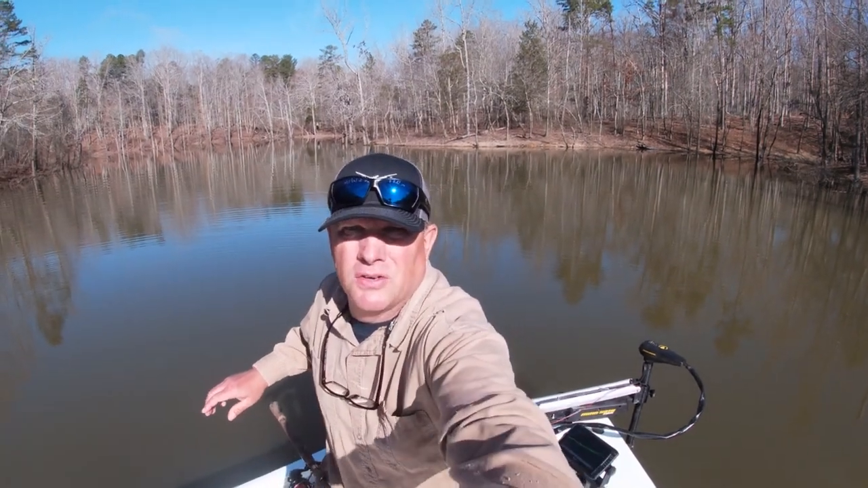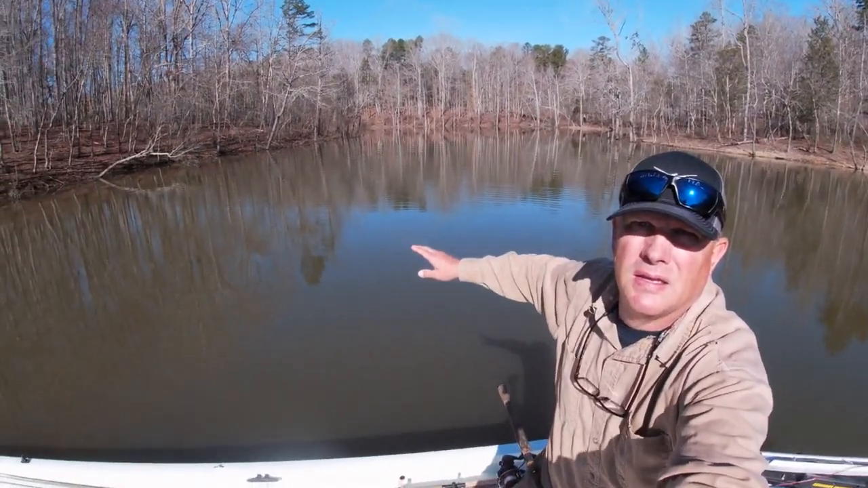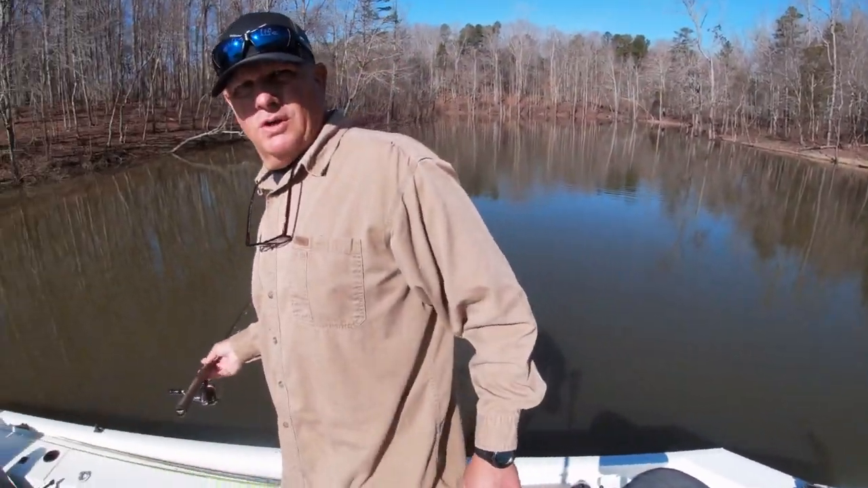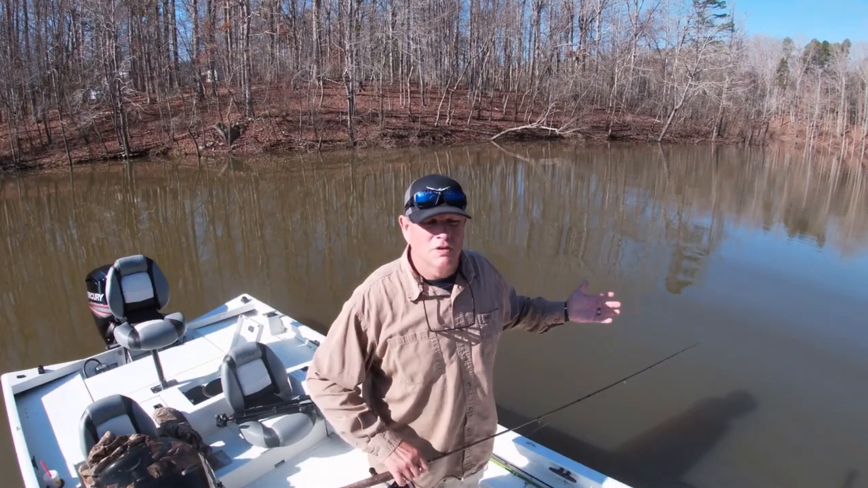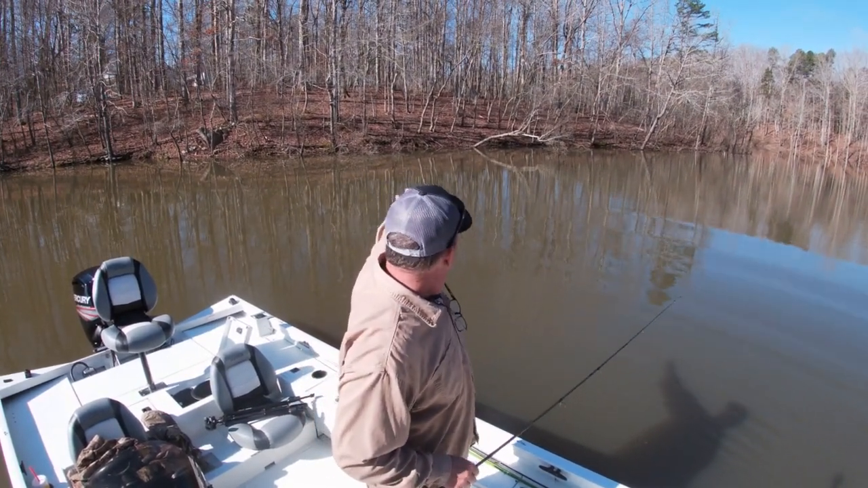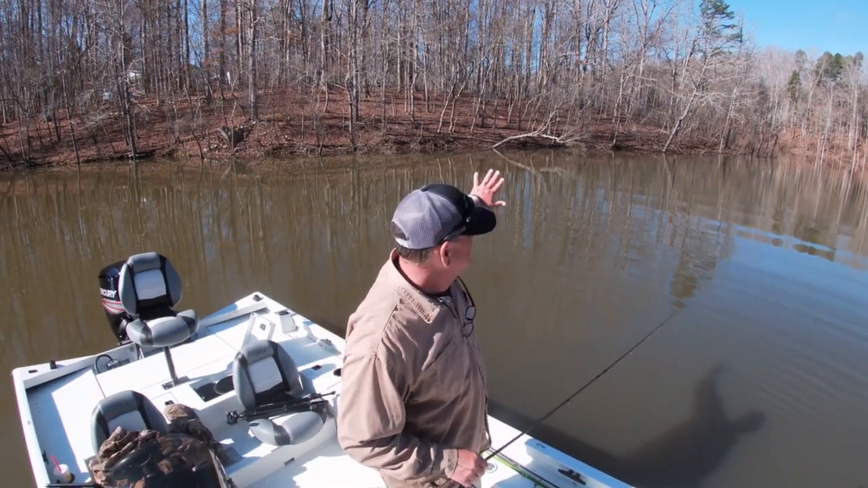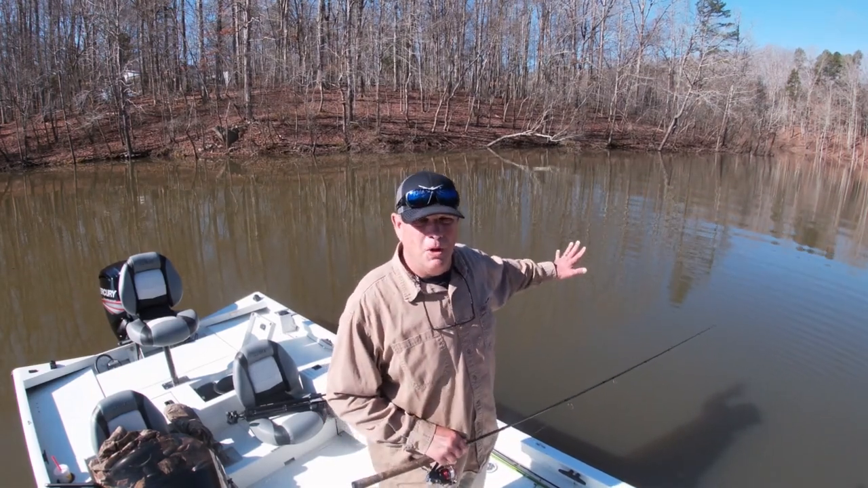I don't know if I can turn this thing, but you see this bank line to my right. Let me walk this way. This thing's tricky. So if you were coming in the cove in just a few more weeks, these crappie are going to be on the bank. So you see this bank line? See how steep the slope is coming into the cove? Excellent place for crappie to spawn.